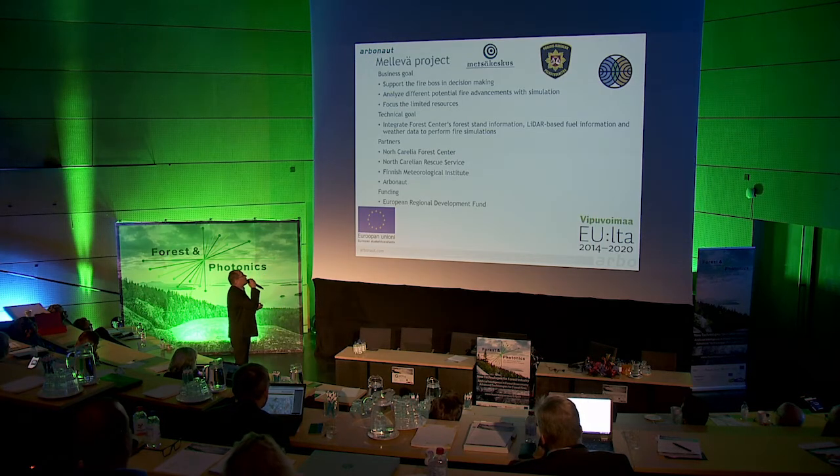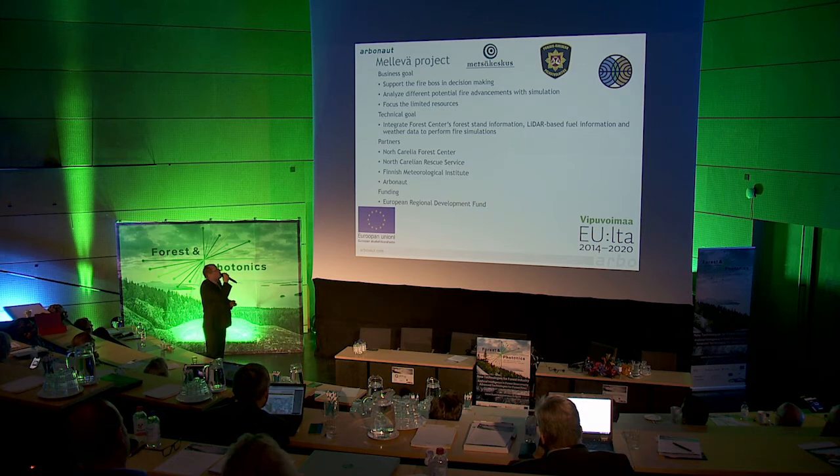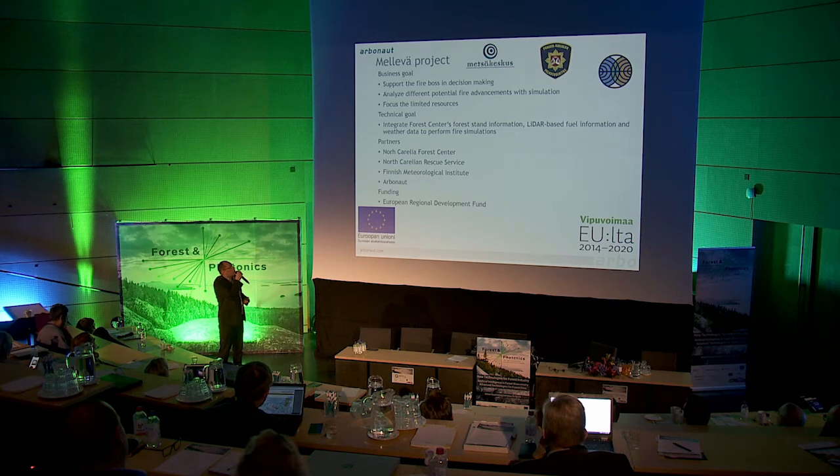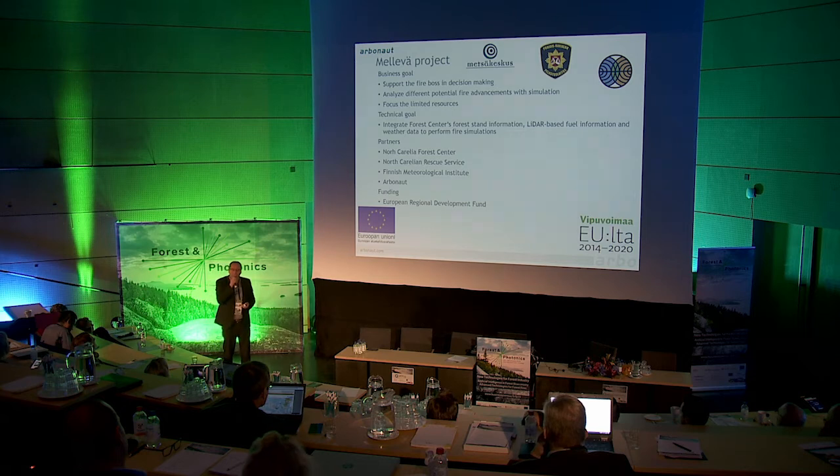I put a couple of slides of the project that we worked on together with FMI. This is because it's quite recent. This project has been done this year, and let's see what goes on there. So the idea is to support the fire boss in decision making, and analyze potential fire advantages with simulation. In Finland, traditionally simulation has not been extensively used. In the US and in Spain, I think simulation has been used more.